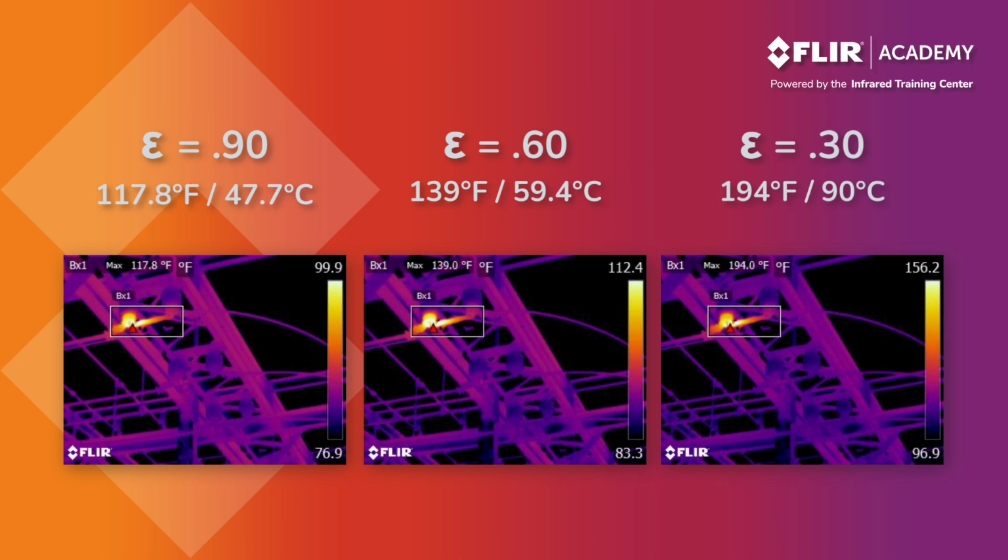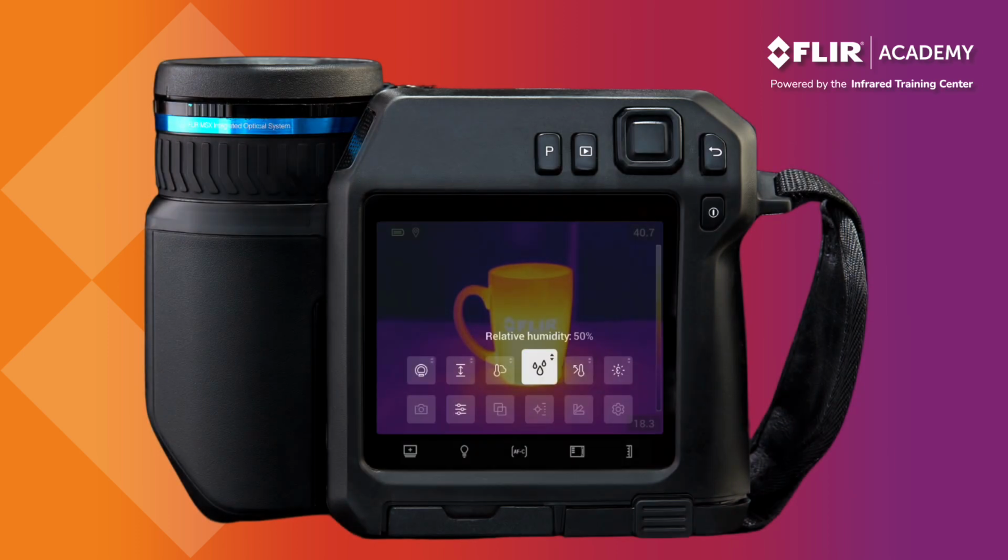So which is it? Now, while this tutorial will show you how to change emissivity in your thermal imager, it's only with certification training that you'll learn how to determine the correct value to capture accurate temperatures.